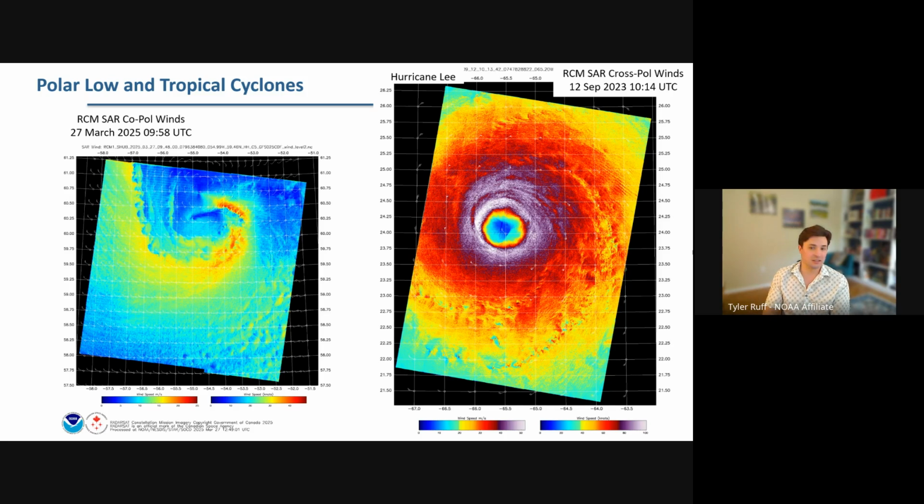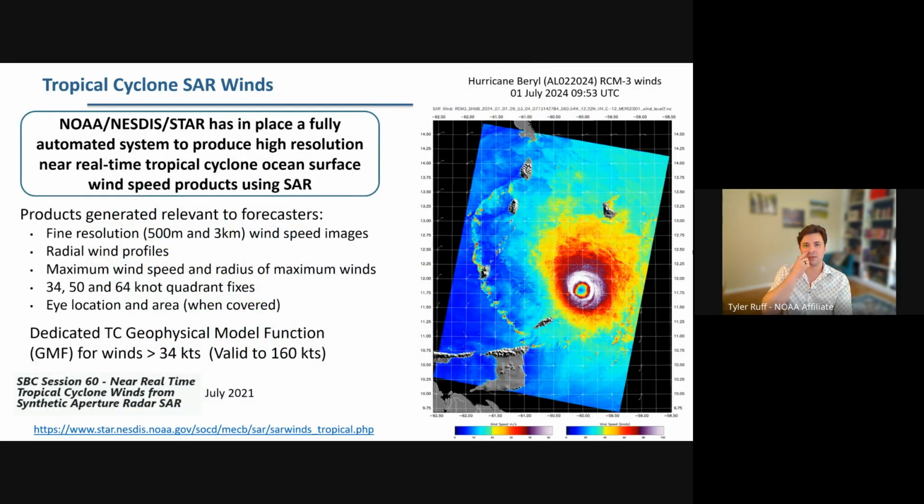So how exactly do we do this? Well, first I want to mention that we do have in place a fully automated system to produce these high resolution, near real-time tropical cyclone wind speed products using SAR. And we provide these to the hurricane centers, such as the National Hurricane Center, Joint Typhoon Warning Center, Central Pacific Hurricane Center, etc. And we produce many products relevant to forecasters, such as fine resolution wind speed images. We give our standard 500-meter product, but also our 3-kilometer product.